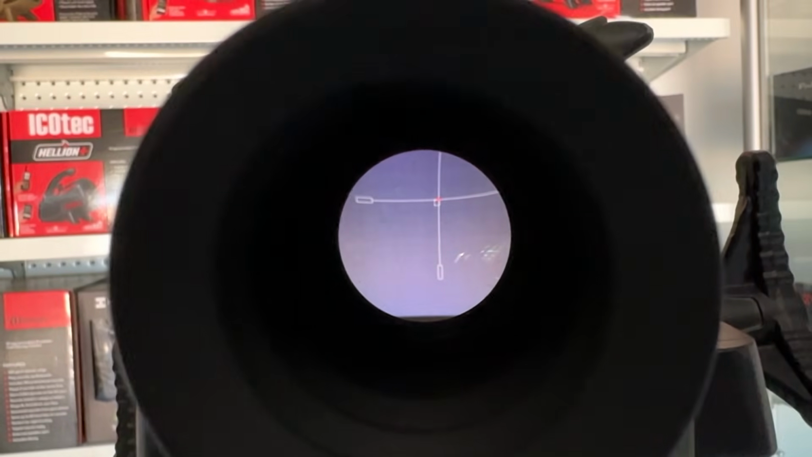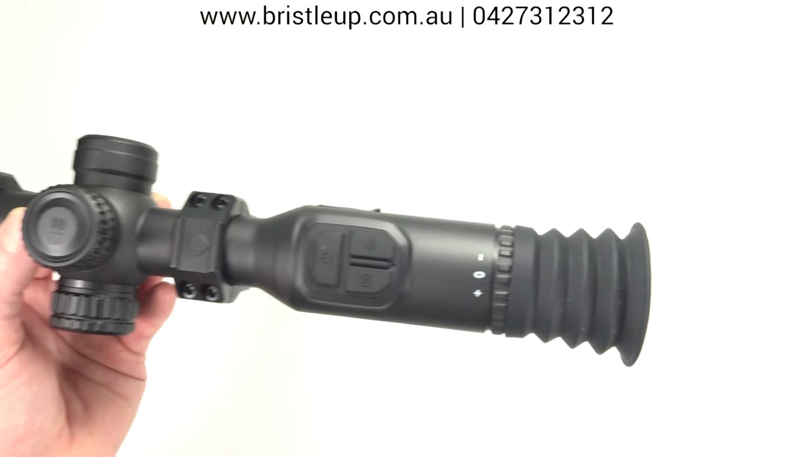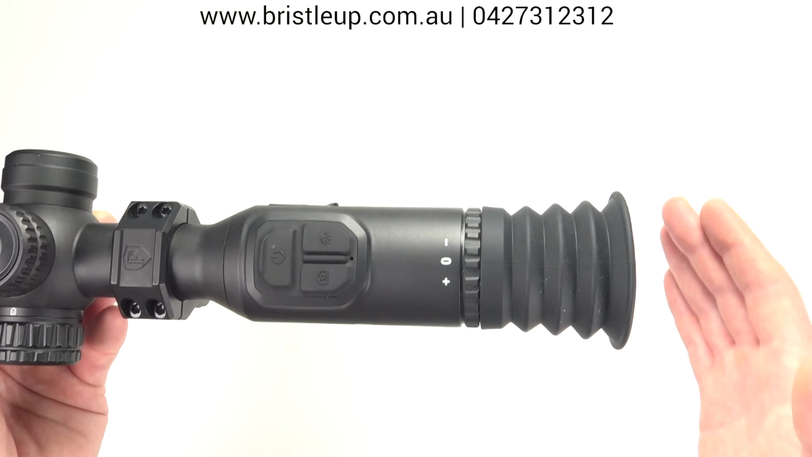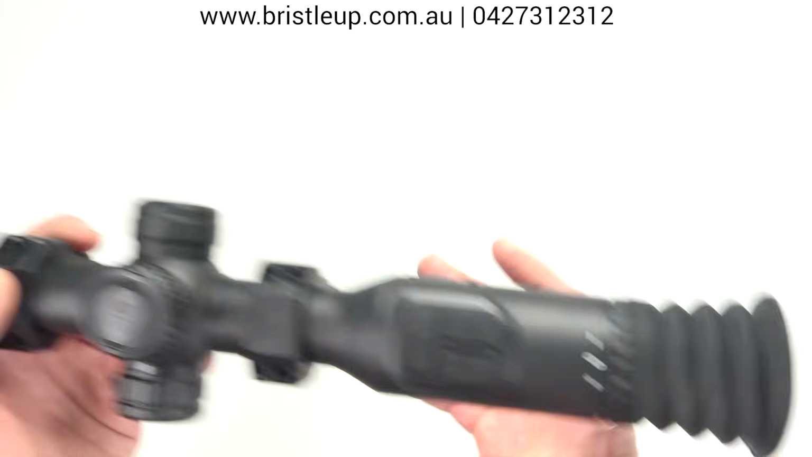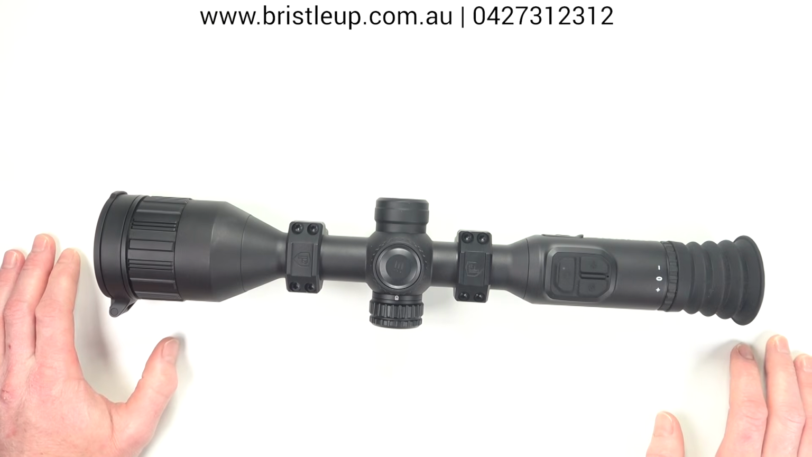Now, there is talk that they're going to be able to improve this with firmware updates in the future and bring those icons into view a lot better so you don't have to be up against the cup. But honestly, I think this is a very minor point at this stage. But I also like to talk about the negatives with the products that we review. But other than that, honestly, I haven't been able to find anything else that I'm not happy with.